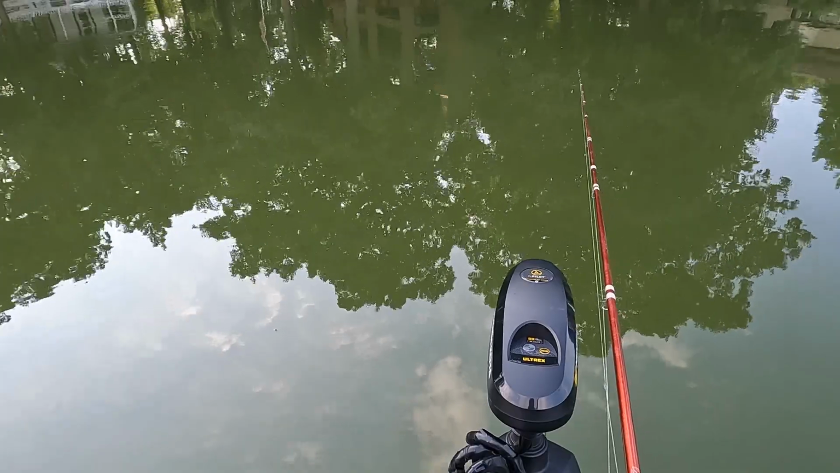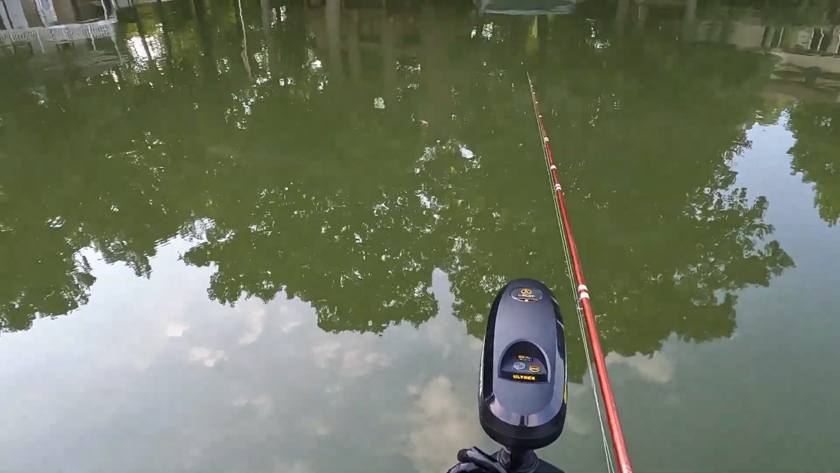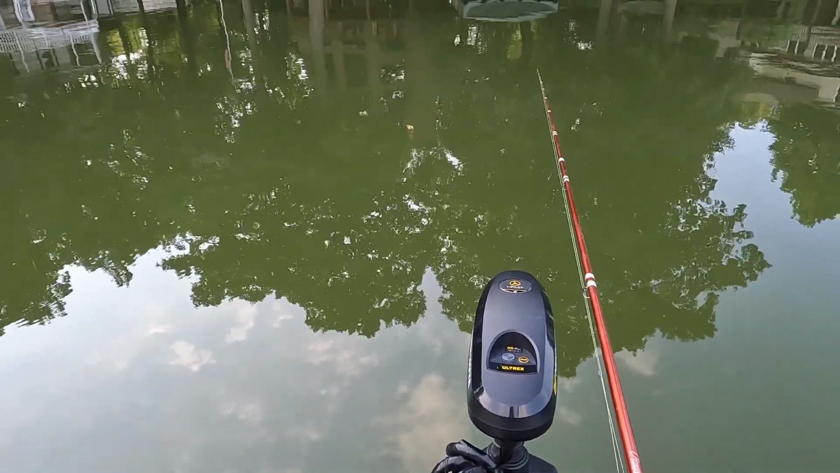I know my angle is right off to the side of that trolling motor. Close. You need to find where your transducer is pointing at.